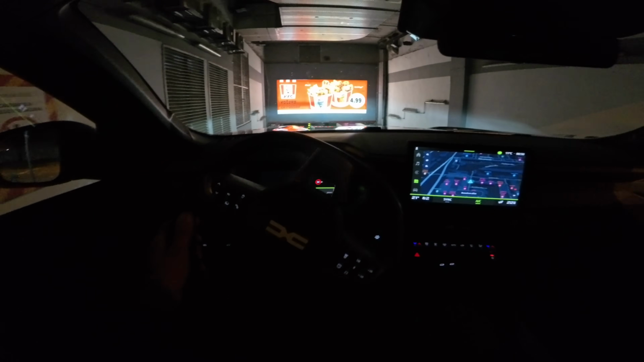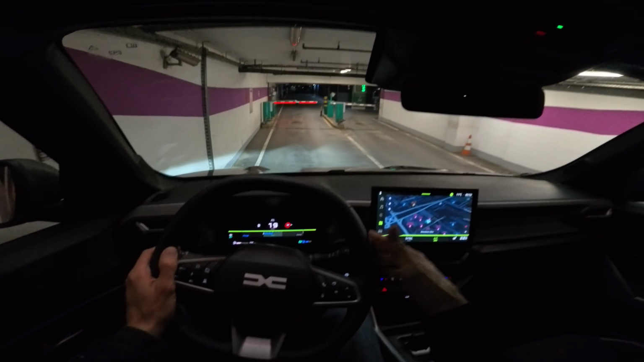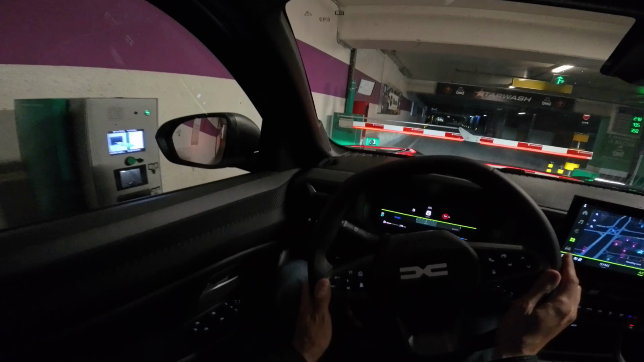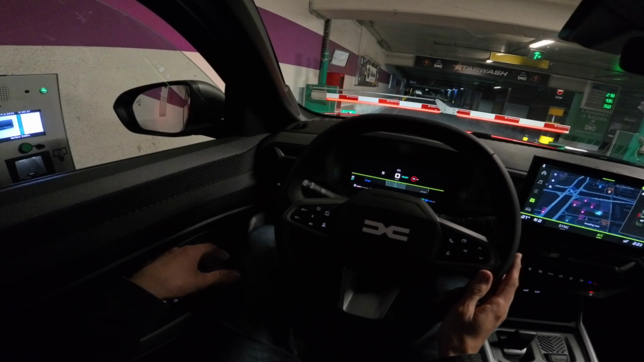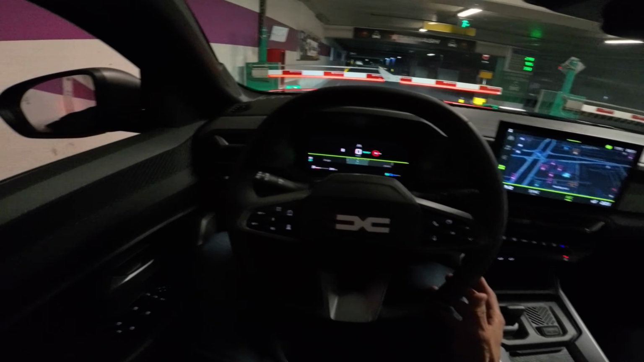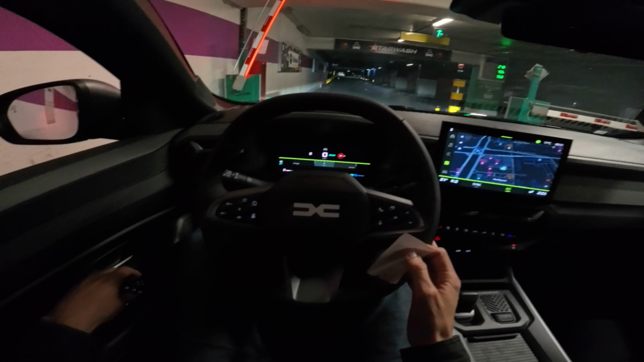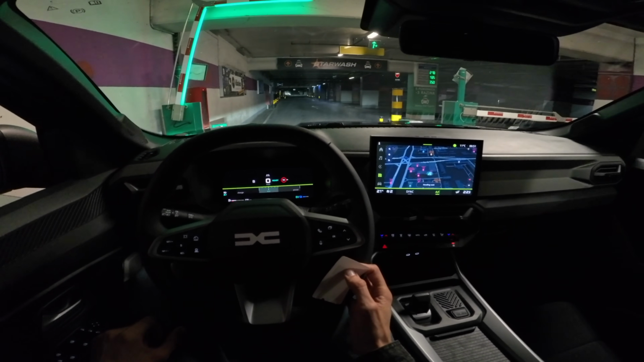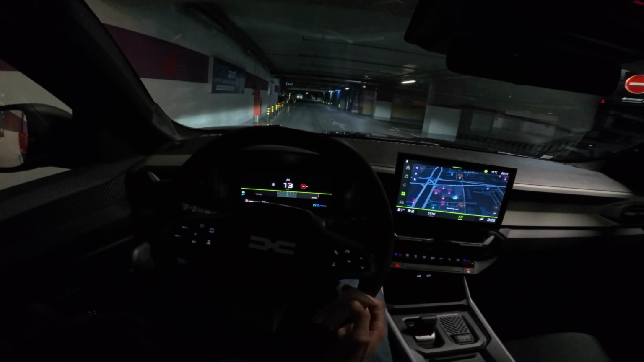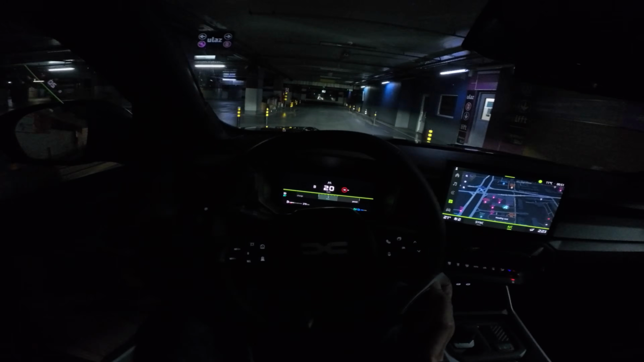So if you're looking at the Bigster, just go for it. Of course, after a test drive, I would always recommend doing that before purchasing a new car. But if you're between Duster and Bigster, the Duster is really great. Bigster has a few exclusive options for Dacia in general. But if you really need the extra space, then go for the Bigster. Otherwise, the Duster is really fine.